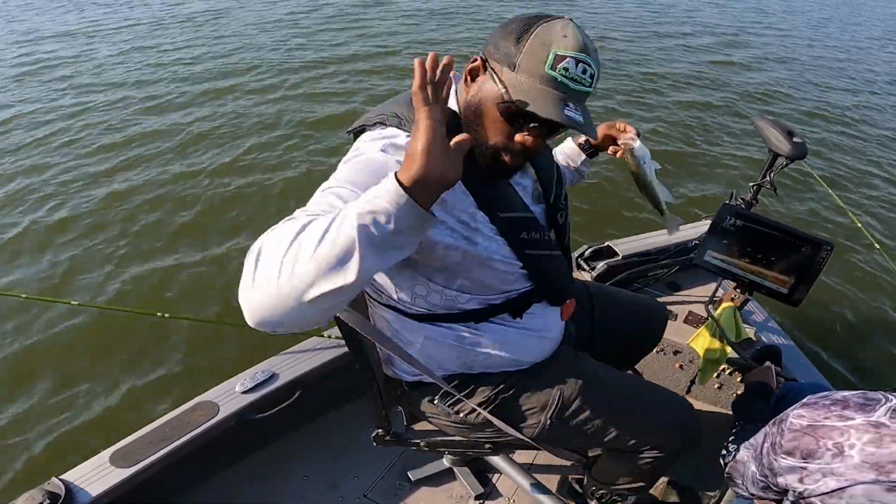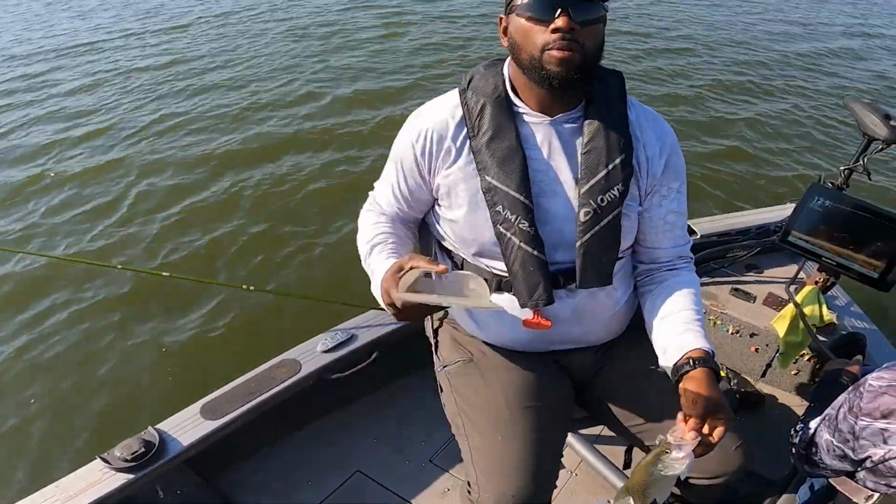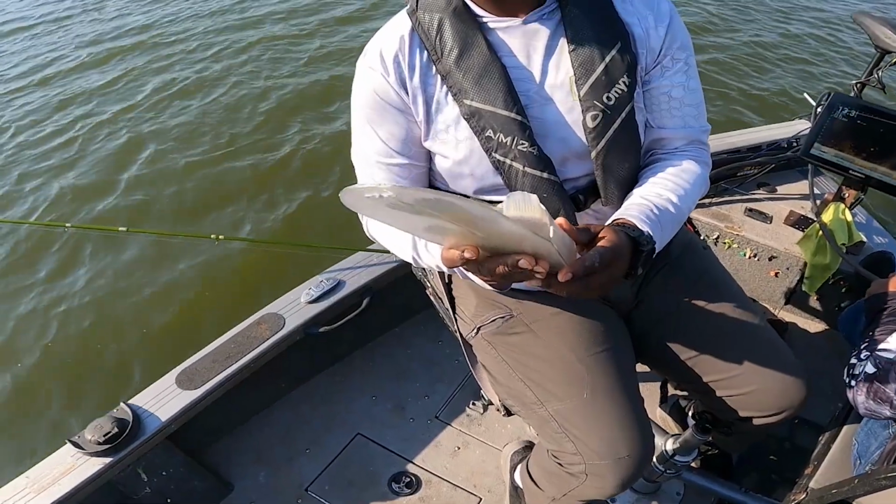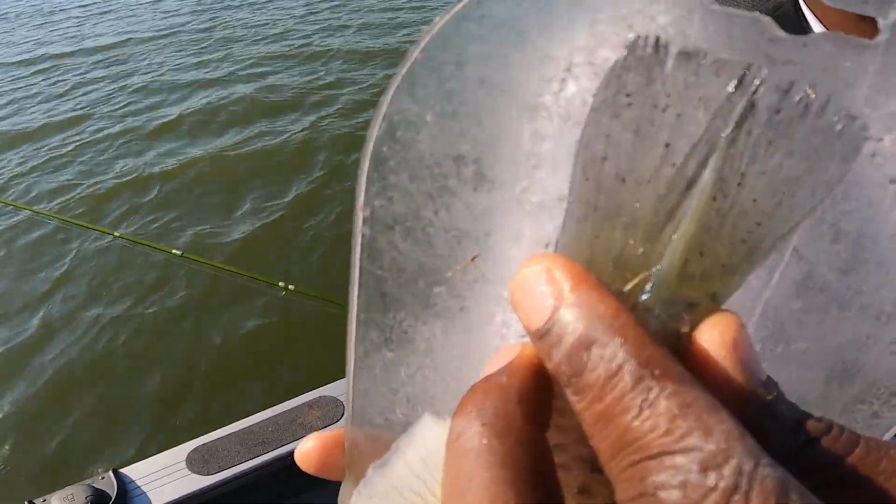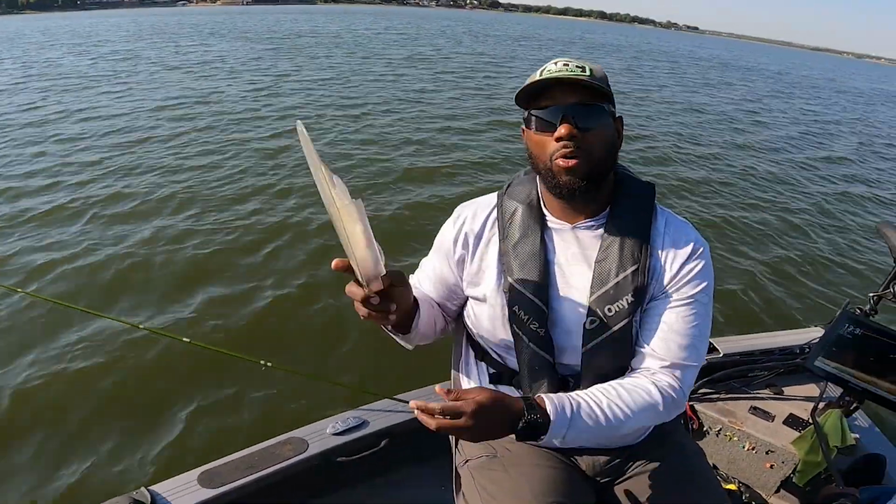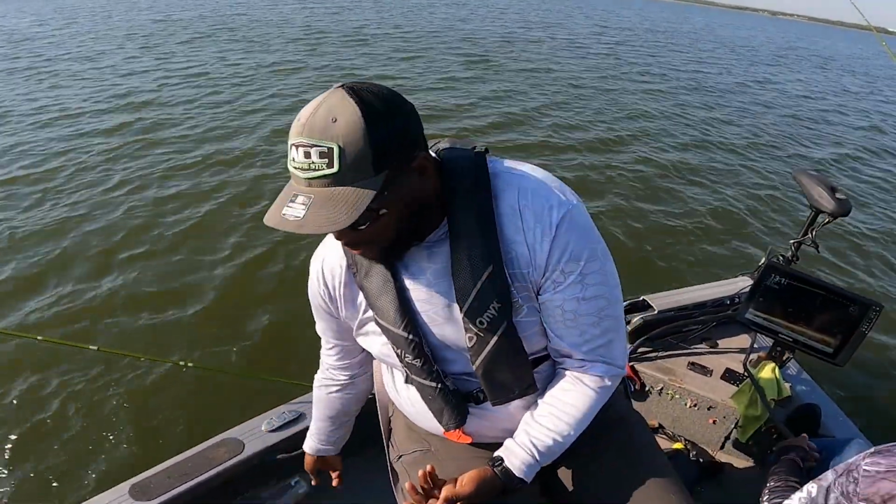Man, listen. I don't want y'all to just take my word for it. Miss Cheryl with the easy checker, we appreciate her. That's 11-inch crappie, man. I don't know if you can see it. It's kind of dirty, but right at 11 inches. And listen, if you don't want to hold on to that fish, drop him, he goes right back in, man.